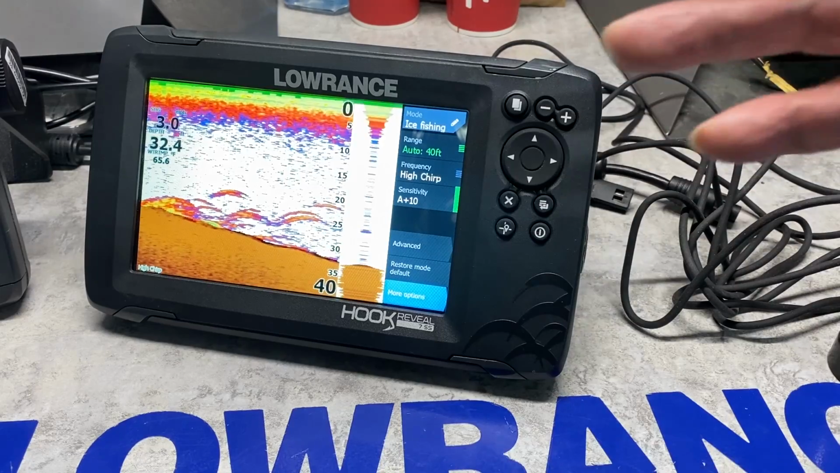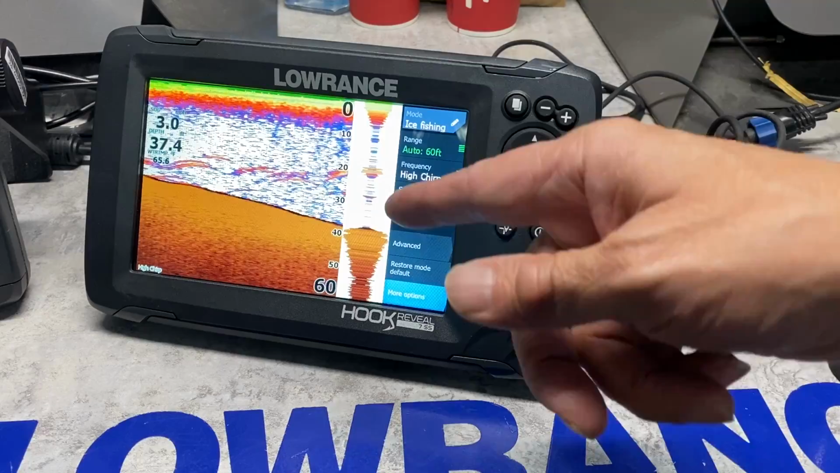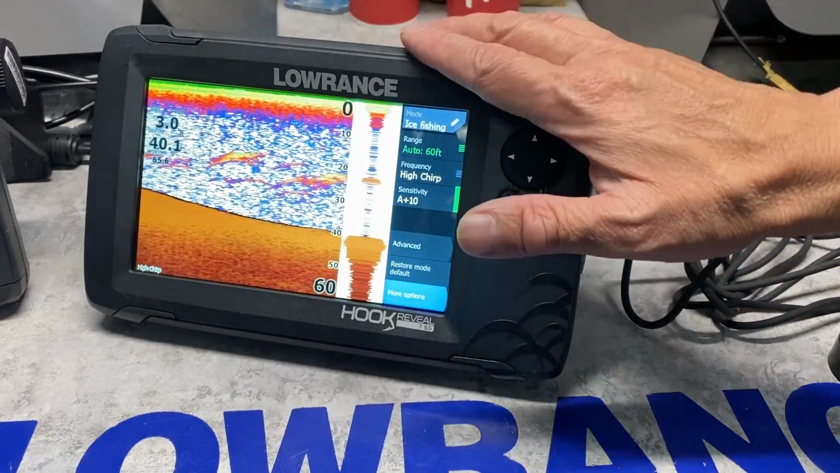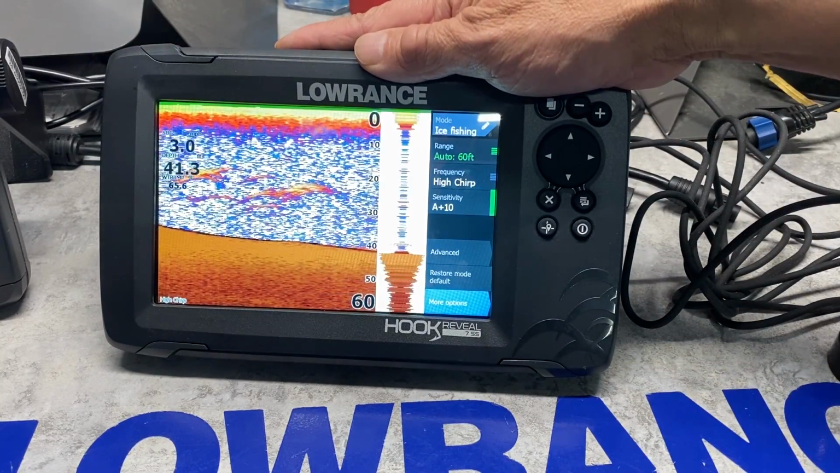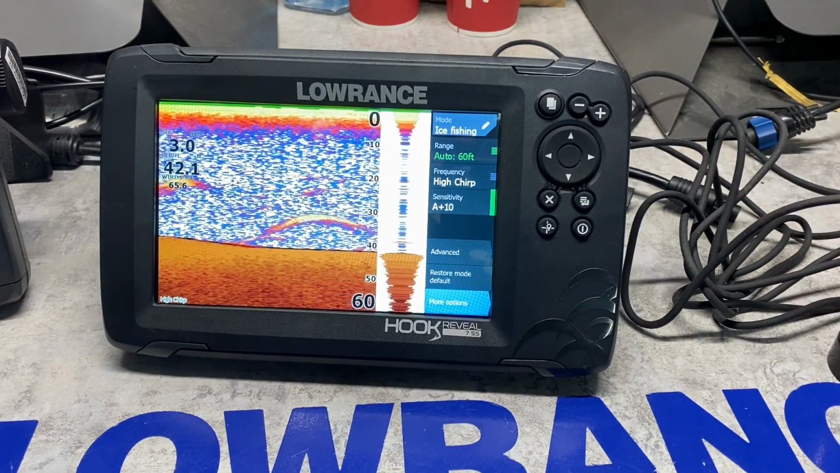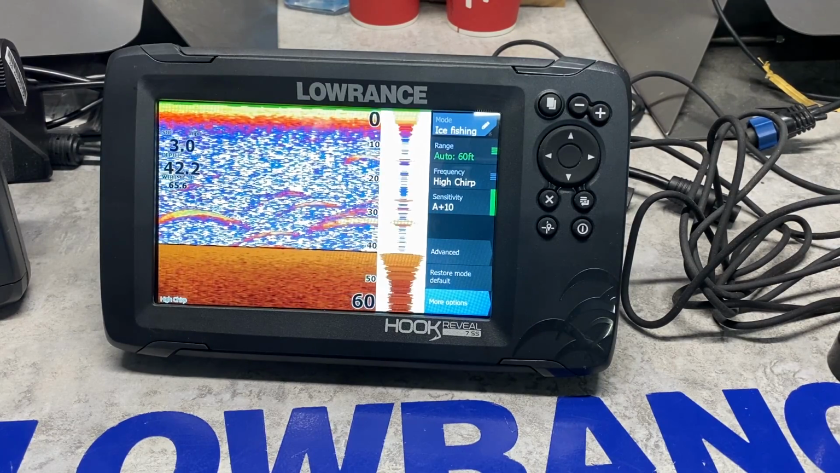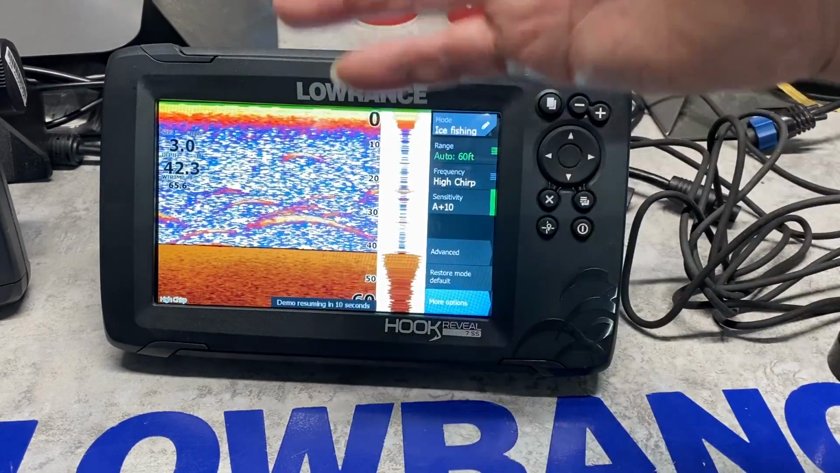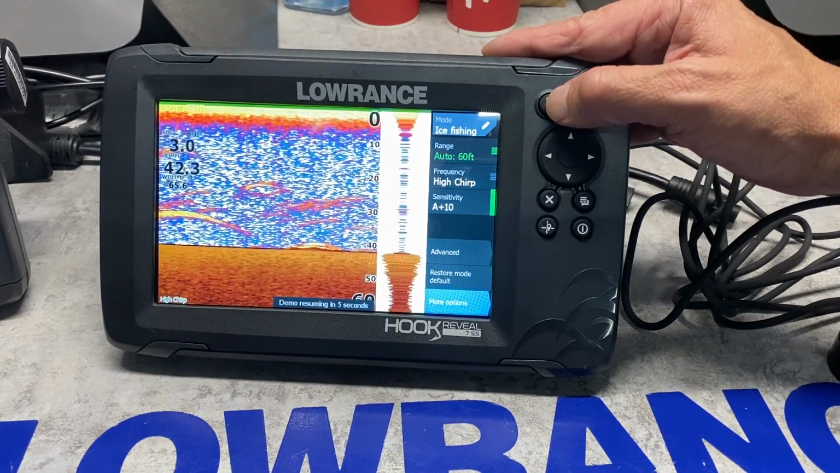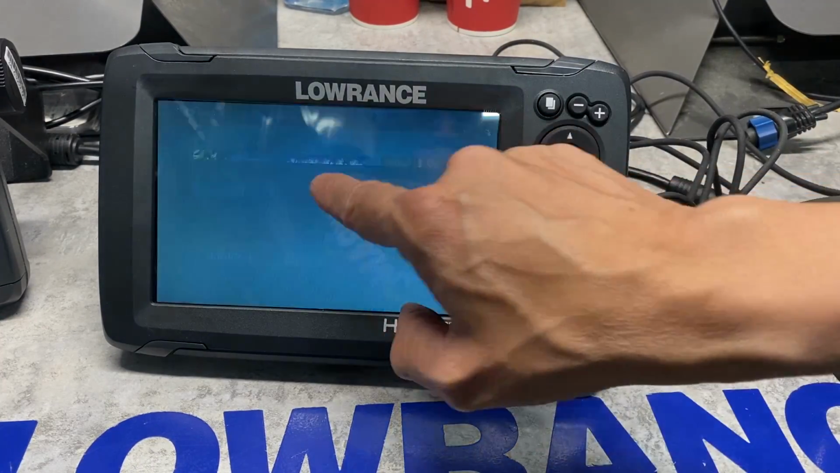So the unit can be quite friendly if you understand how to use the sensitivity. So always look at the bottom, always zoom in. You actually have 8 zoom ins on any Hook series, which means 0 to 100, 50 to 100, 25 to 100, 12 to 100, or the bottom 6 feet of the bottom. It's very important to have the zoom ins, and that's the whole key of using a sonar instead of a flasher.